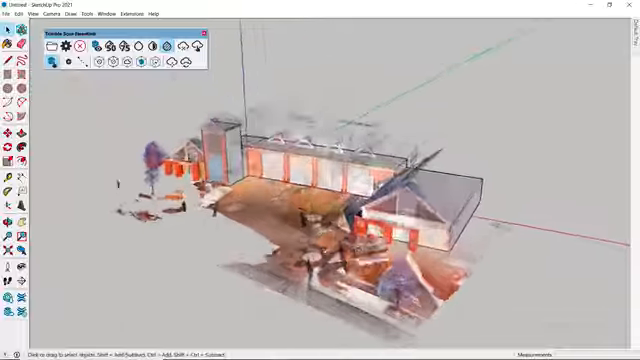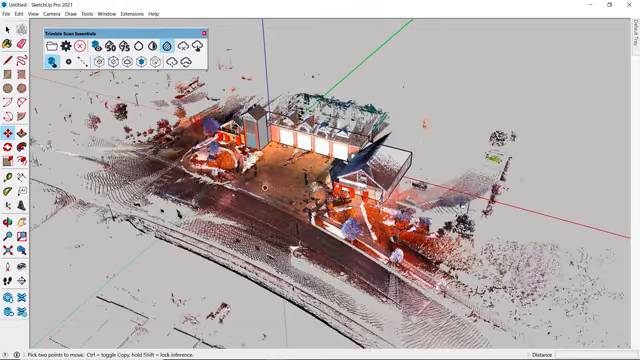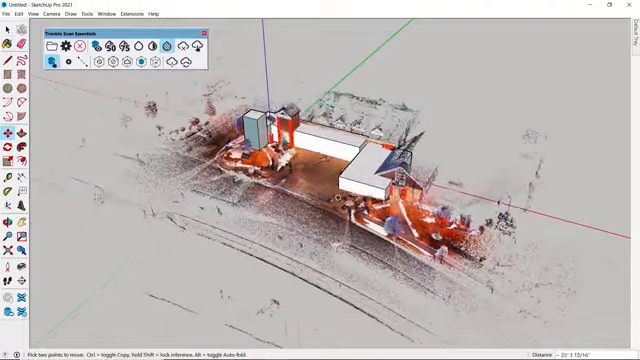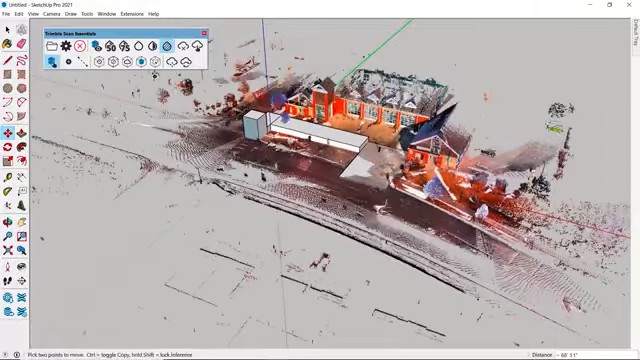Okay, we've worked through most of the toolbar. There are just two icons left for us. If you need to reposition the point cloud, these final tools will let you move and rotate your imported cloud.